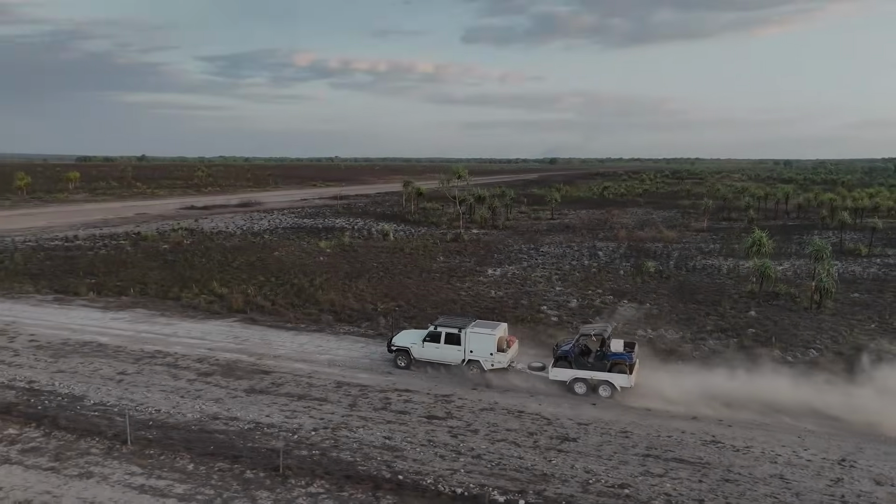G'day guys, I've got a beautiful sunset behind me up here. I'm in the Northern Territory. We're up here chasing buffalo, scrub bull and a whole bunch of pigs. A little bit of context on this one.